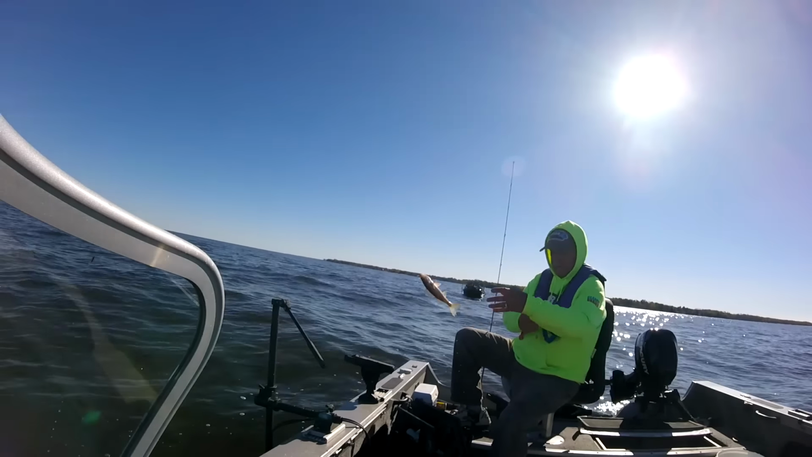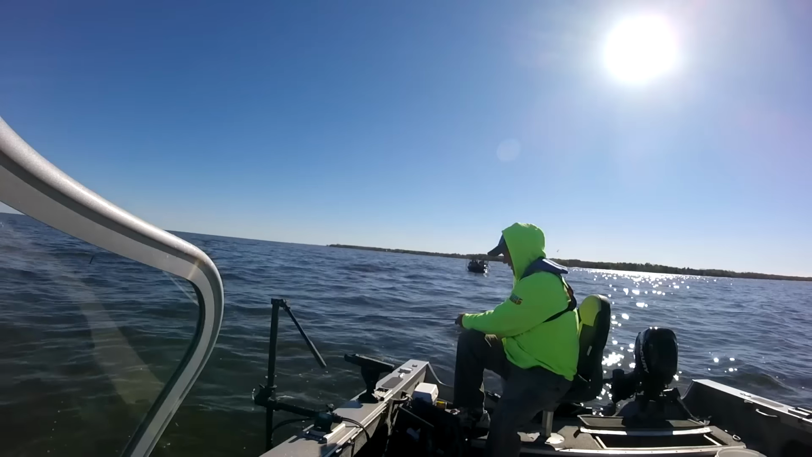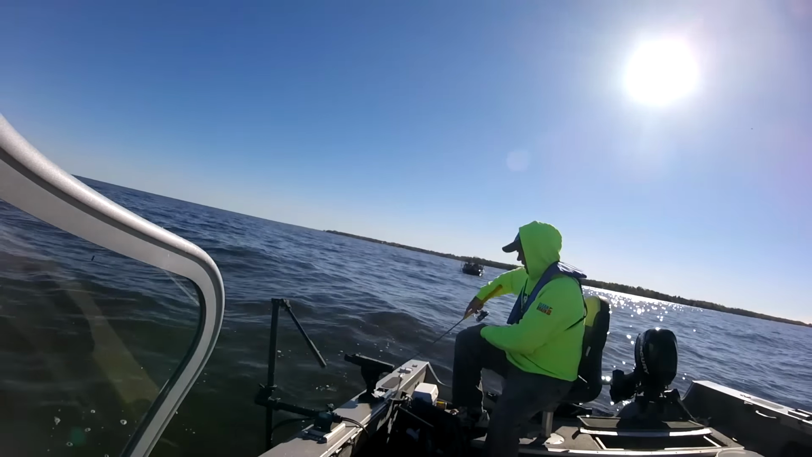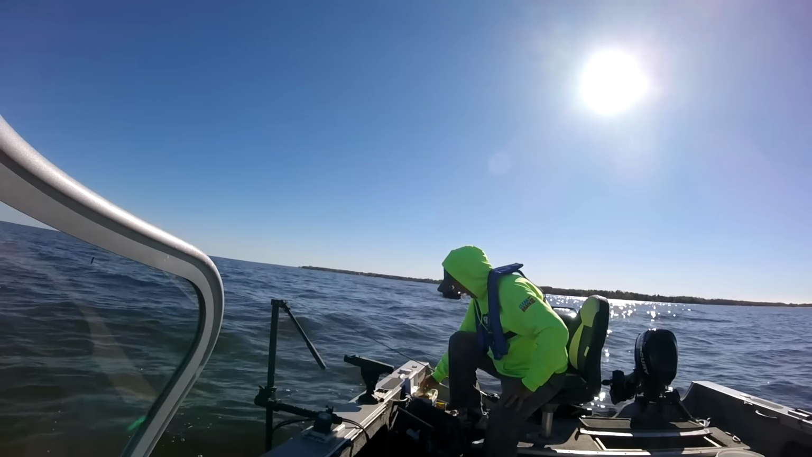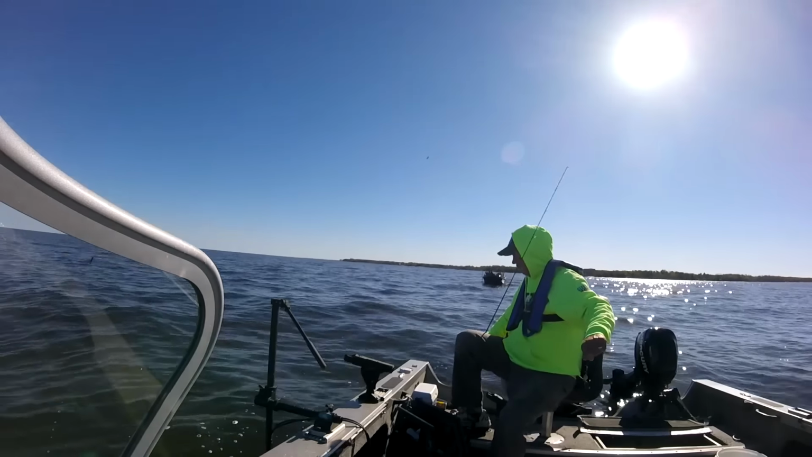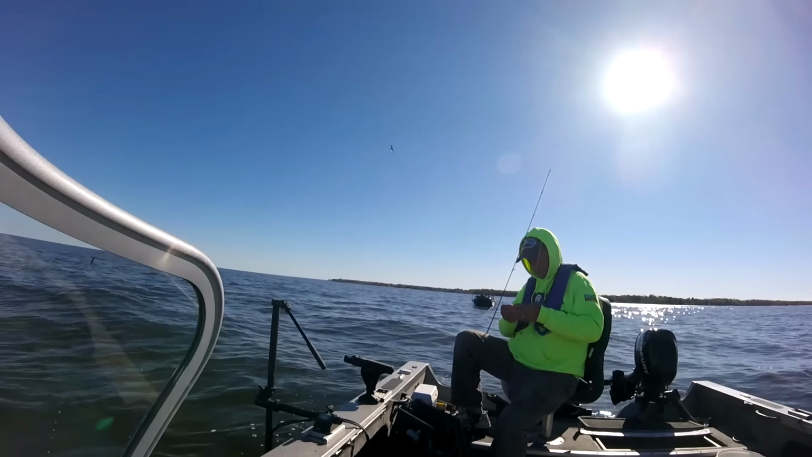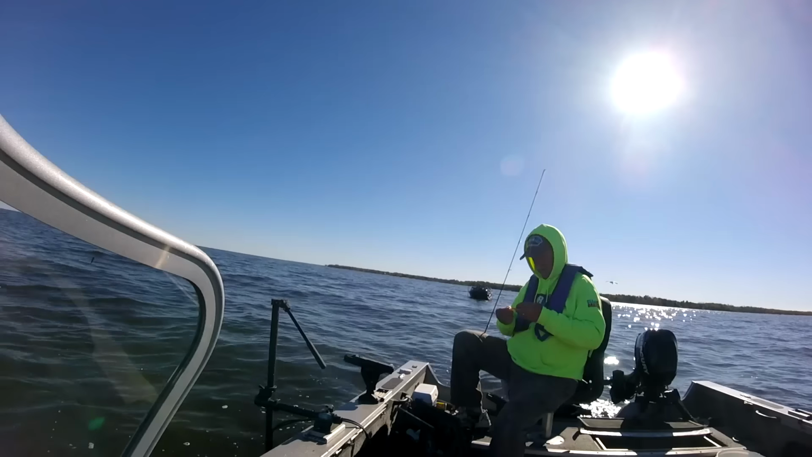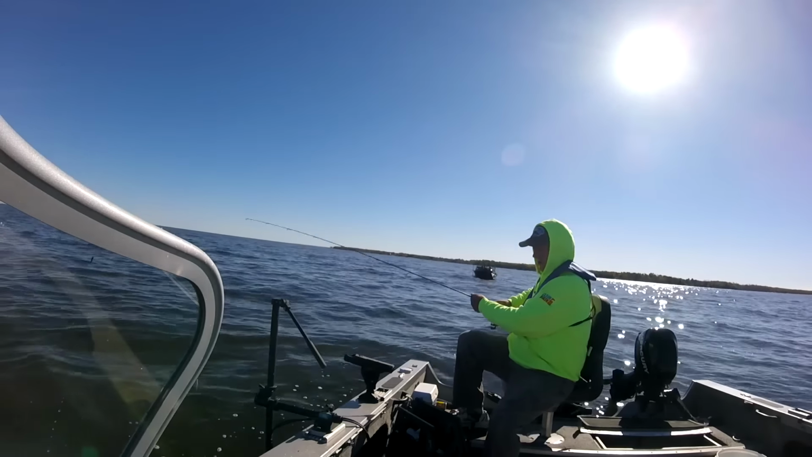Even the little ones are big because they're nice and thick now. They've been eating good all summer. Get going, buddy. Come on. Talked about them all releasing good. There we go. Get his bell rung a little bit. That one sat on the surface for a while, but it happened with the rod and he took off. They get disoriented. The only reason that one struggled is because I was just talking about how none of them struggle.